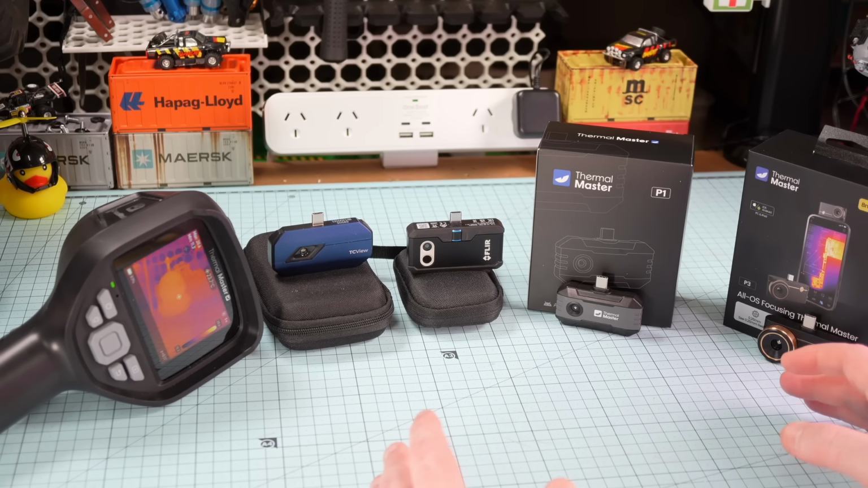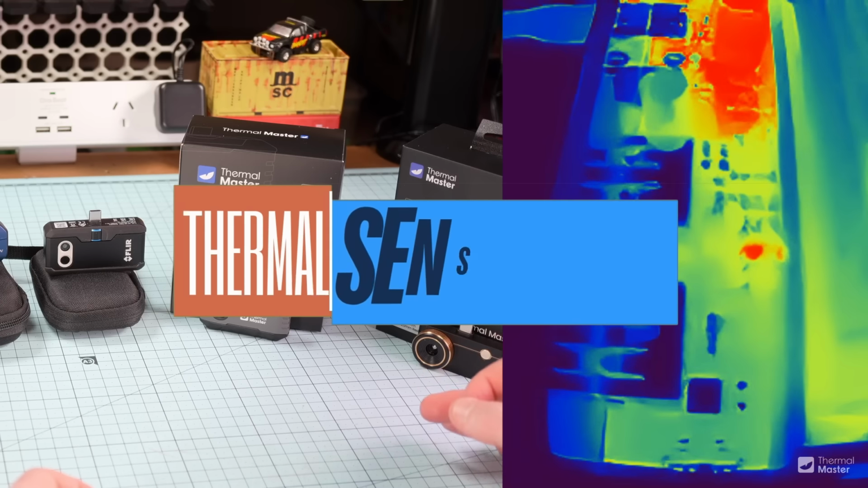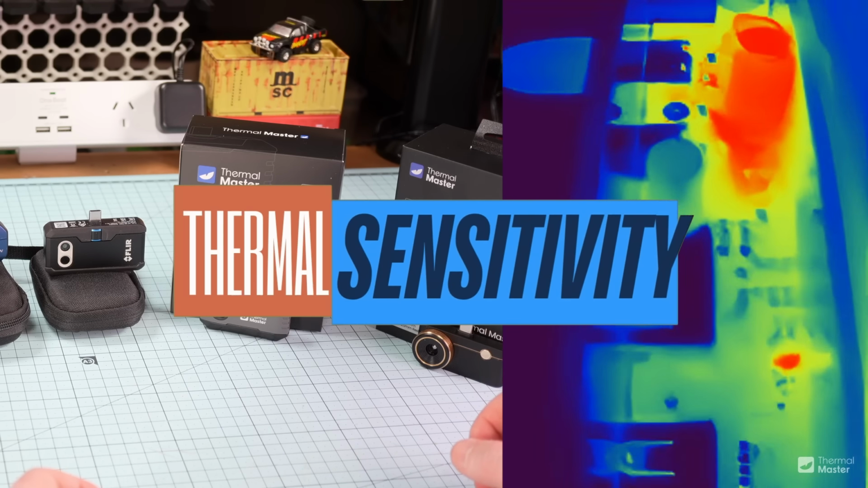So let's demonstrate that now with the FLIR One Pro on the left and the Thermal Master P1 on the right. Both have the same 160 by 120 resolution, but obviously the quality of the image is different. And why is that? Well, apart from the P1 being a brand new camera with a great lens, it's also got a much better thermal sensitivity, which we'll talk about in a moment.